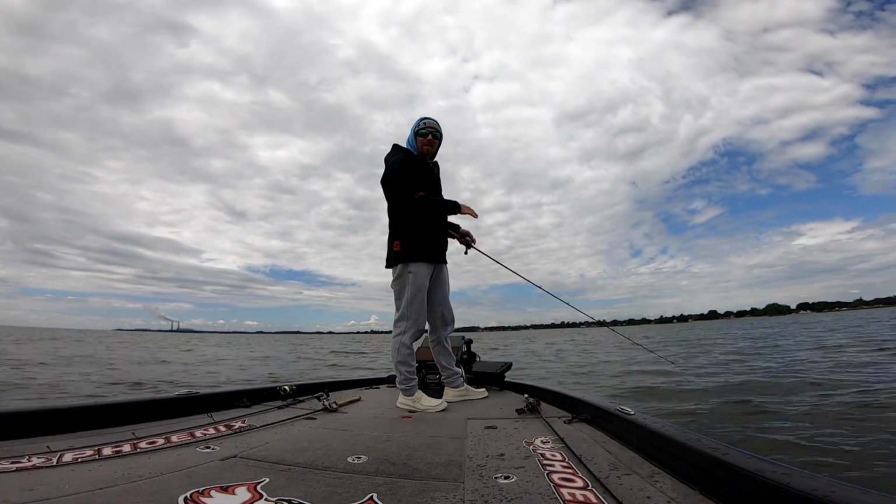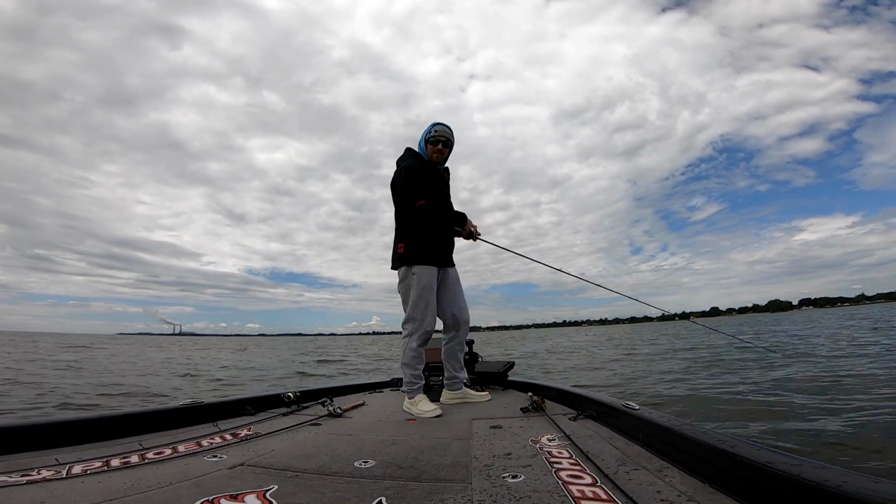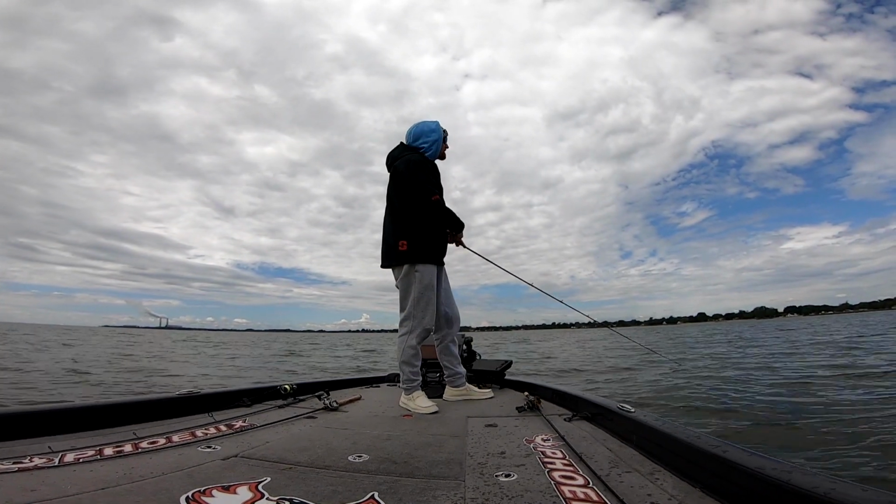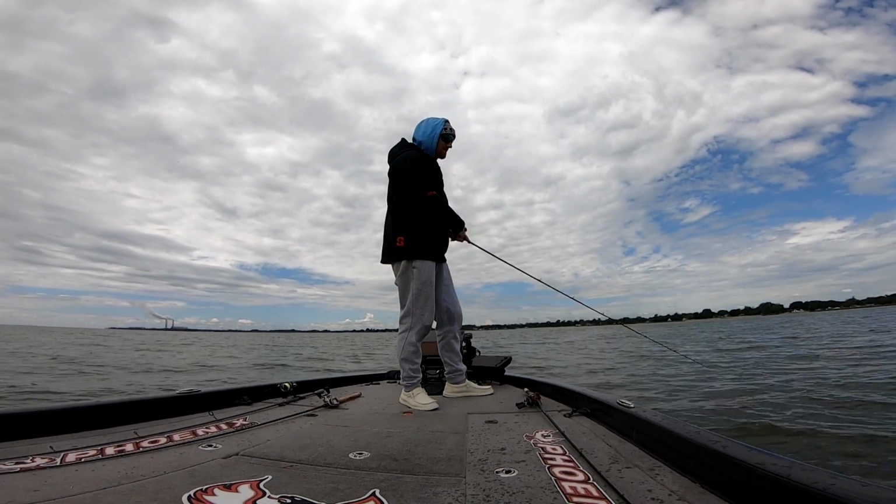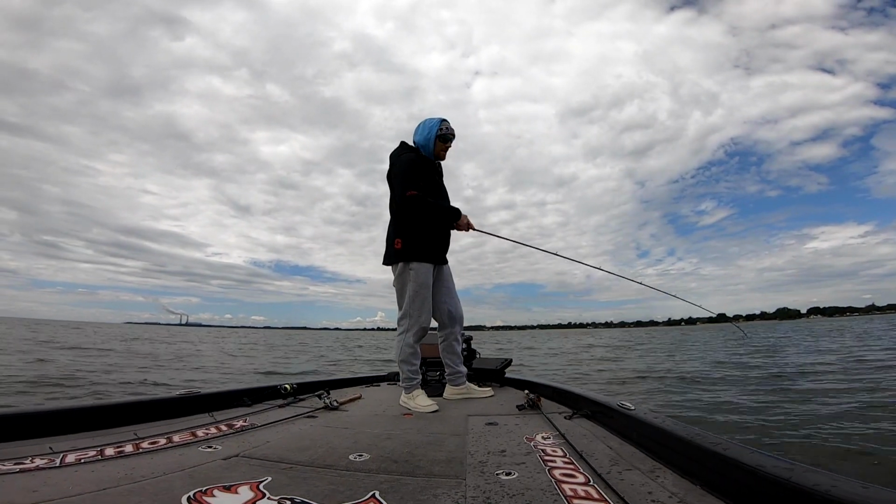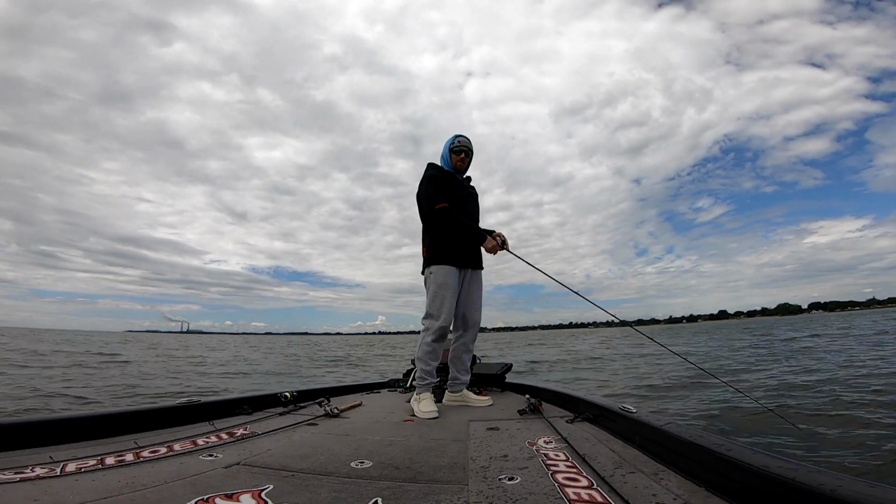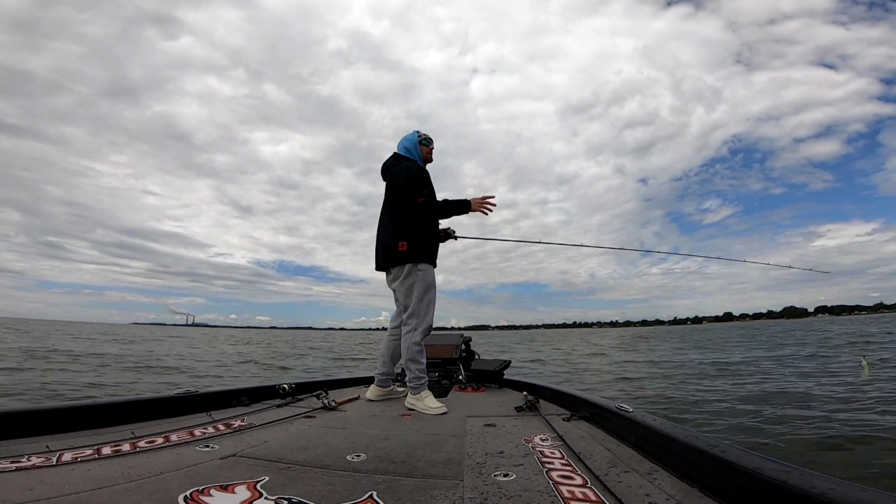I'm not casting to individual fish with my forward-facing sonar. I know a lot of guys think forward-facing sonar and they think you just use it to find fish, but more often than not, I use my forward-facing sonar just to tell me where the structure is, and then I just cast to it without trying to look for fish or see fish on my actual sonar. I use it just to get me in position, and I know where the structure is, and I can fish it from different angles.